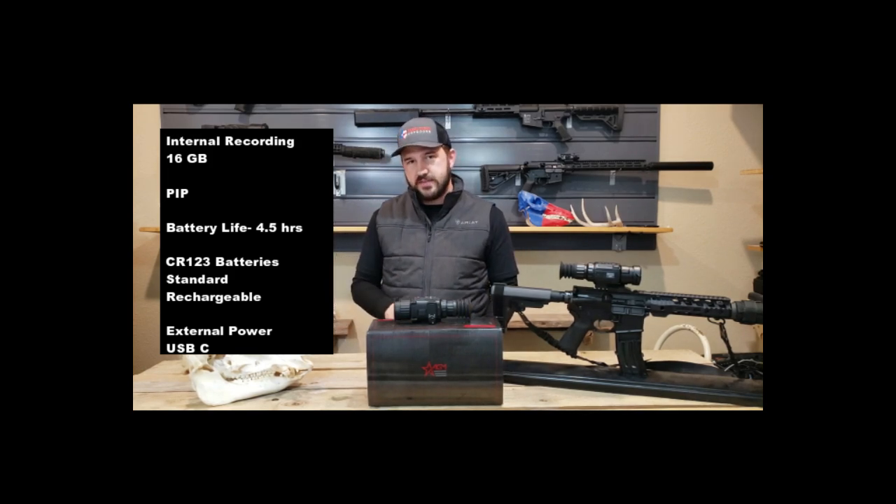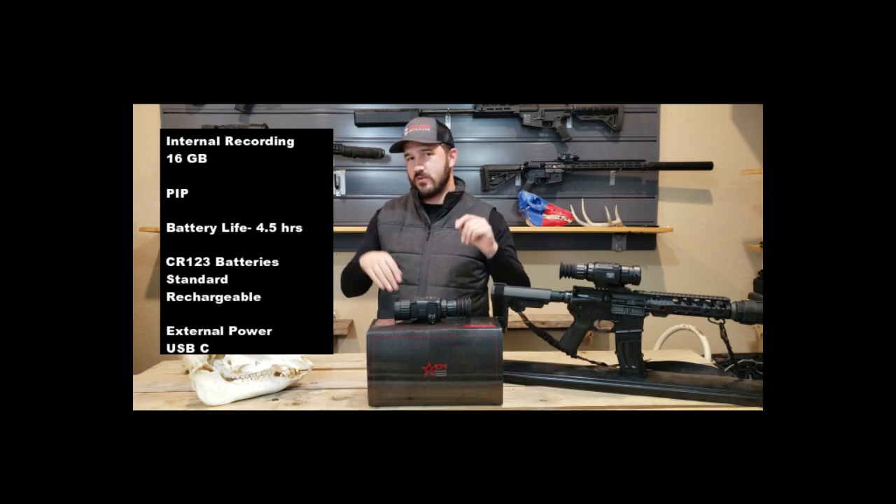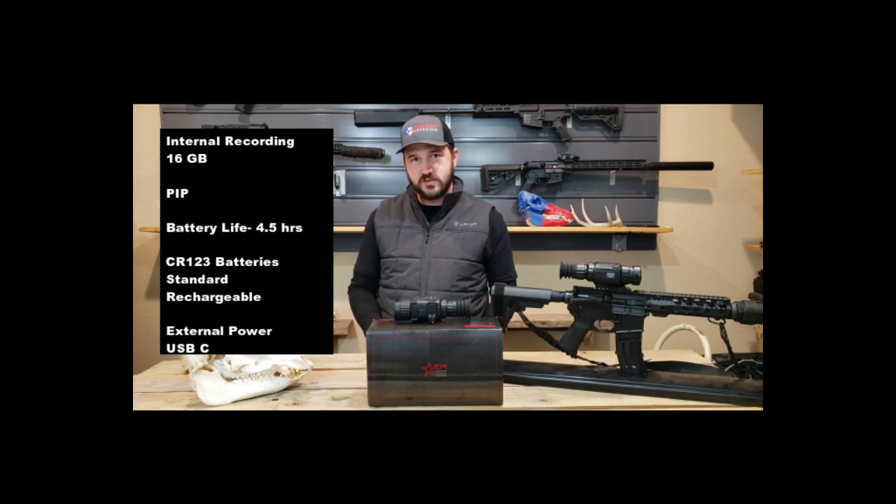Another big thing that I think every unit and every scope has to have is picture-in-picture. I like using picture-in-picture mode. I know not everybody does, but something unique with the picture-in-picture mode here is you don't have to have it centered right above your crosshair. You can actually have it up in the top left corner or the top right corner, or just traditionally centered on. So that was a new feature that was really, really cool. We like that.